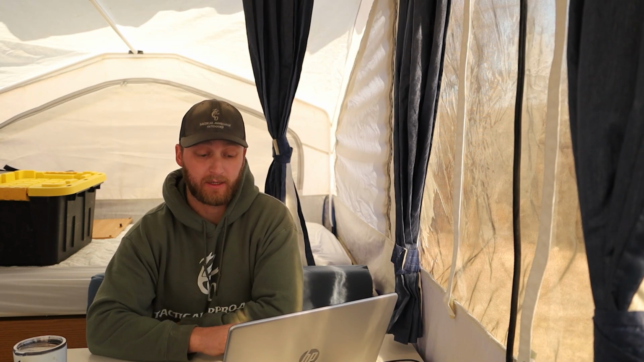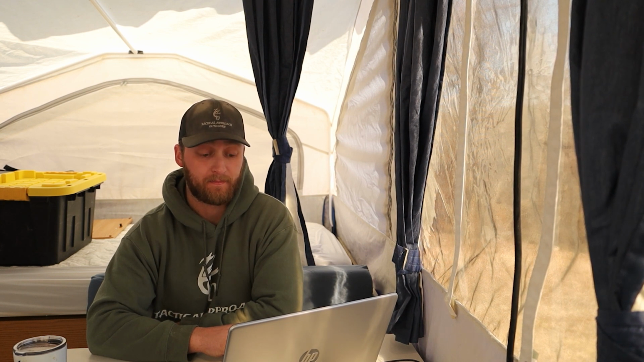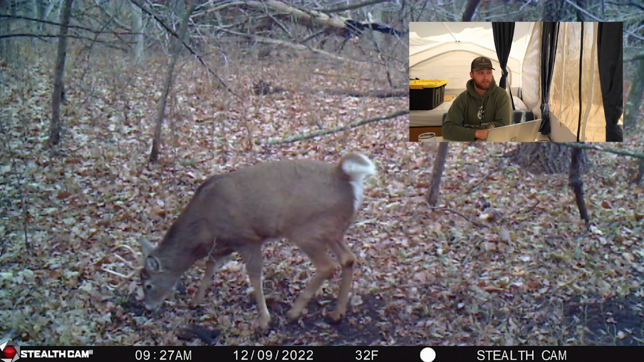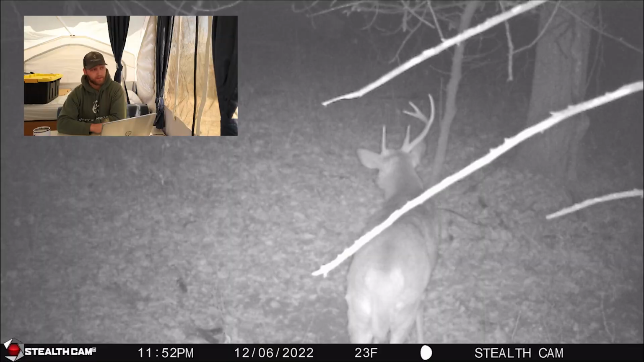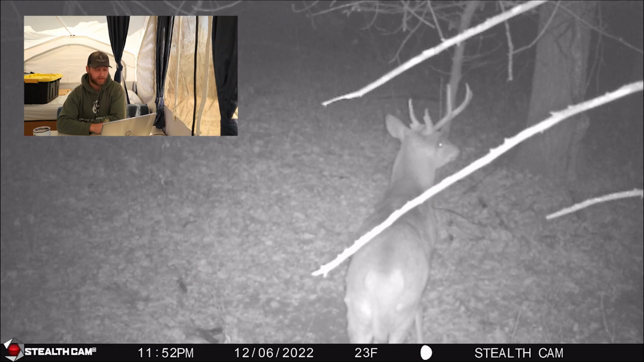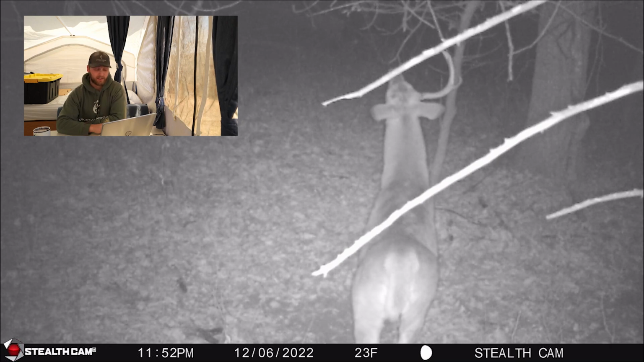The age class on this area was extremely impressive. I was super impressed with how old the bucks were in that specific area. Even though the antler size, you know, we weren't looking at 160s, 170s, 180s, they were old mature deer, and especially as public land hunters, it's all we can ask for. It's exactly what we want.